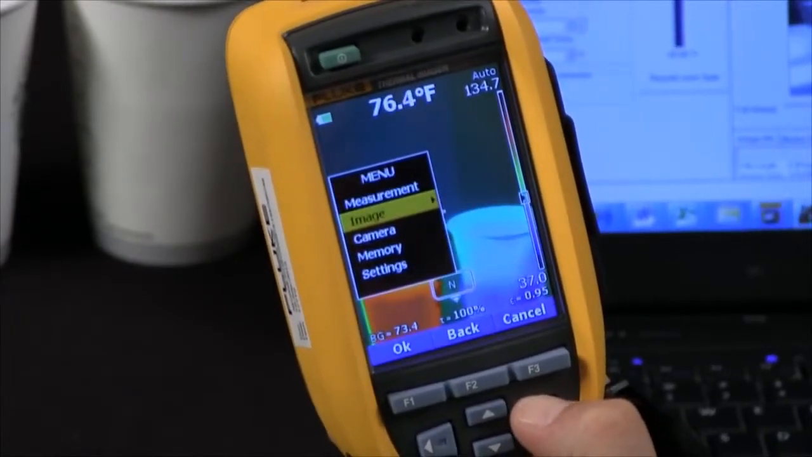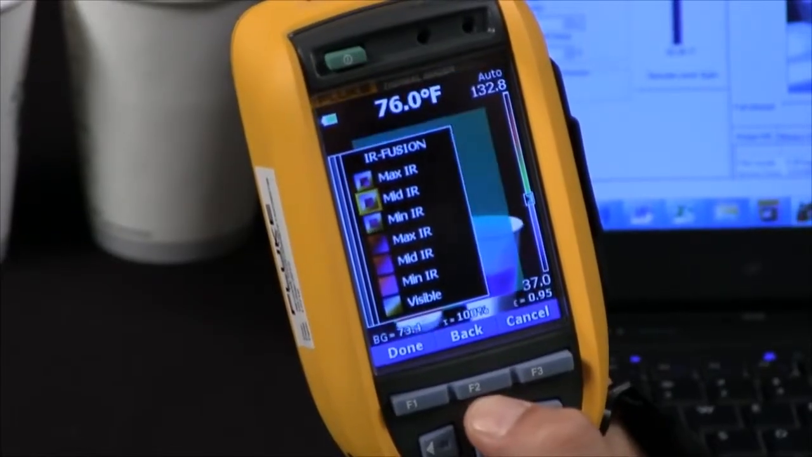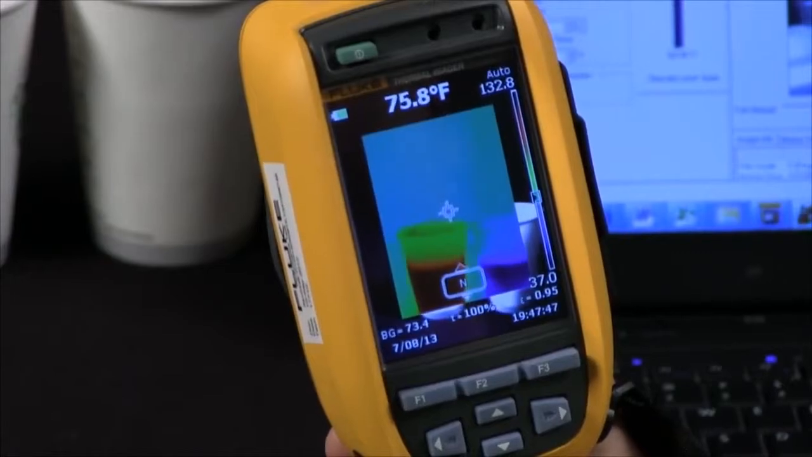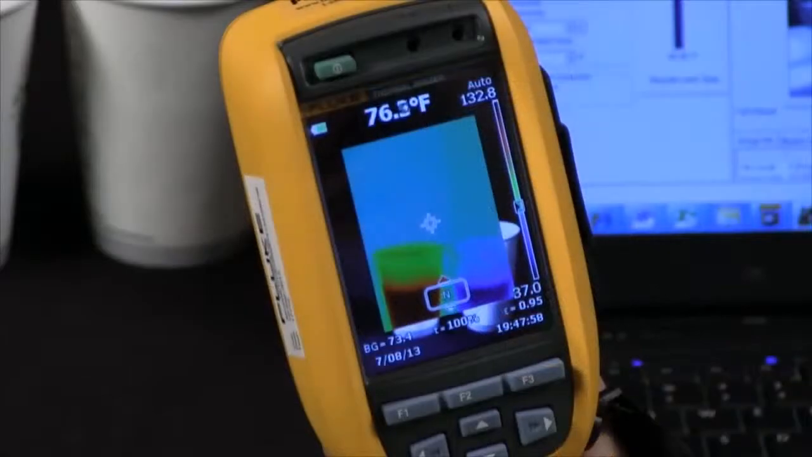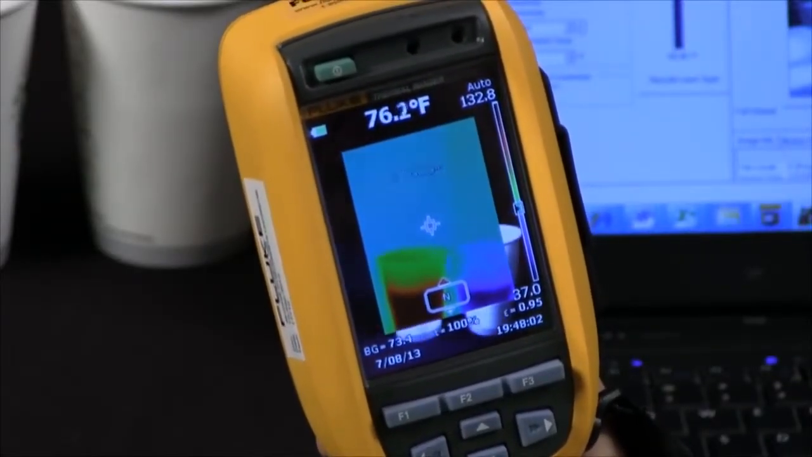Now I can go back into Image, I can go into IR Fusion again, and I can actually do a max IR picture-in-picture. So I'm actually doing a digital and a thermal overlay, and this also will allow you to really have a reference of what you're looking at, being able to see the edge of the digital and the thermal image together, also allowing you to help focus.